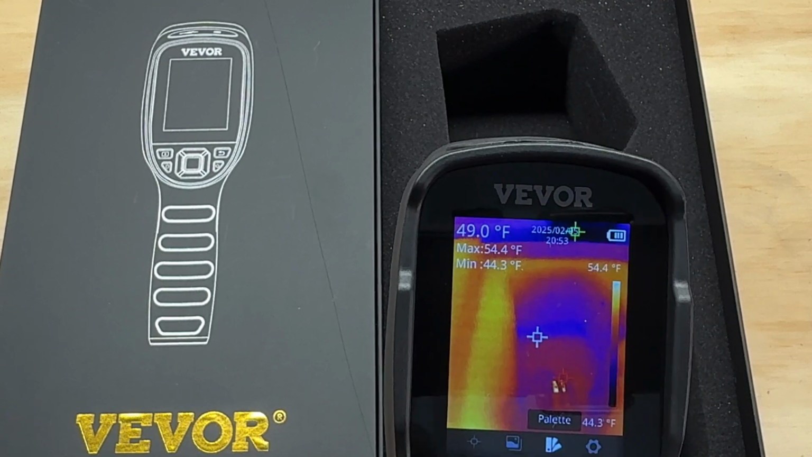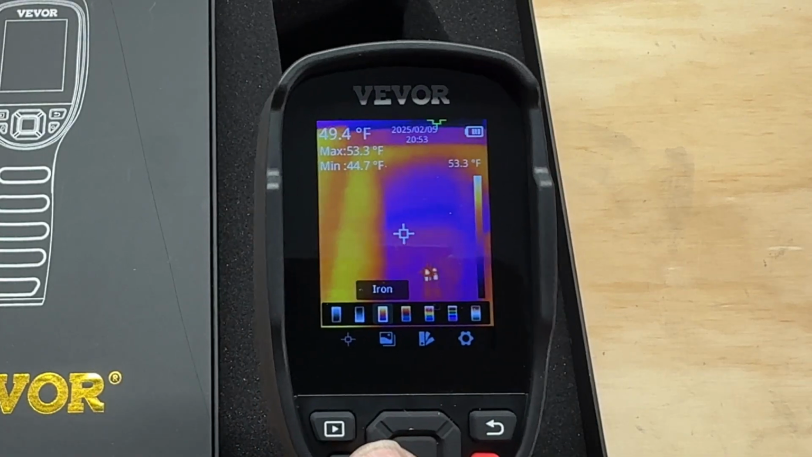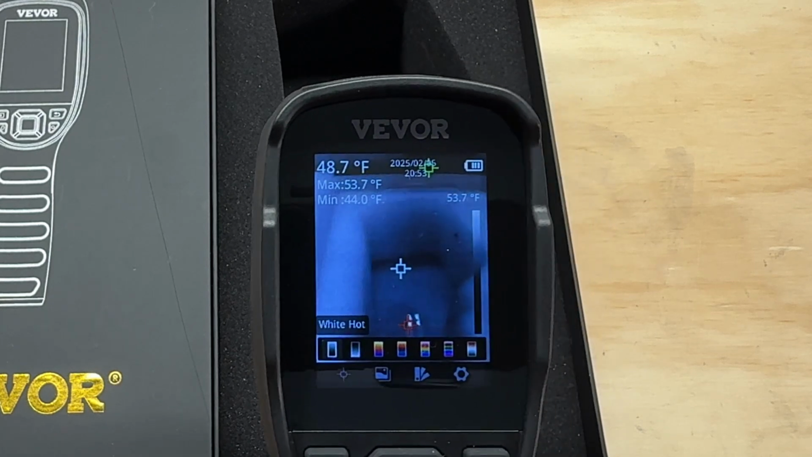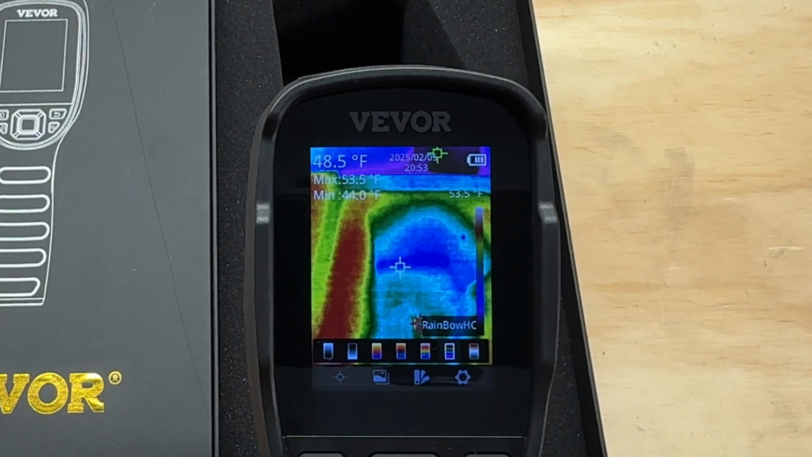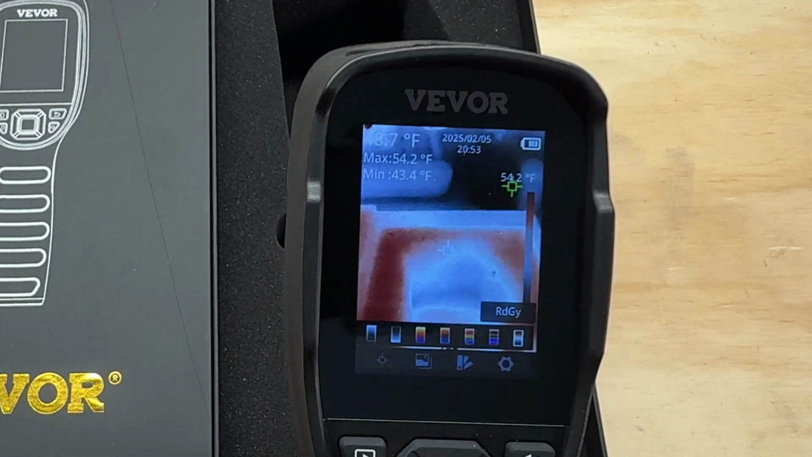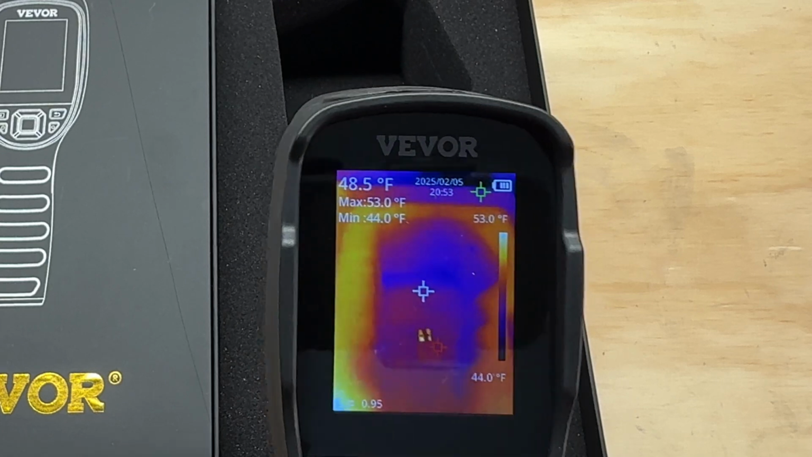So we're going to try the next one, palette. It looks like we can change the type of colors it's using. So we can do white hot, black hot, iron, lava, rainbow, rainbow HC, or red gray. So the default setting was iron, and we'll just keep it on iron for now.